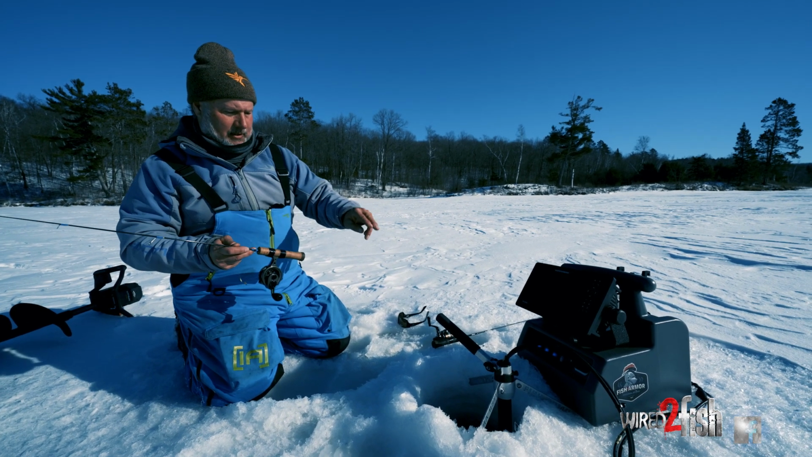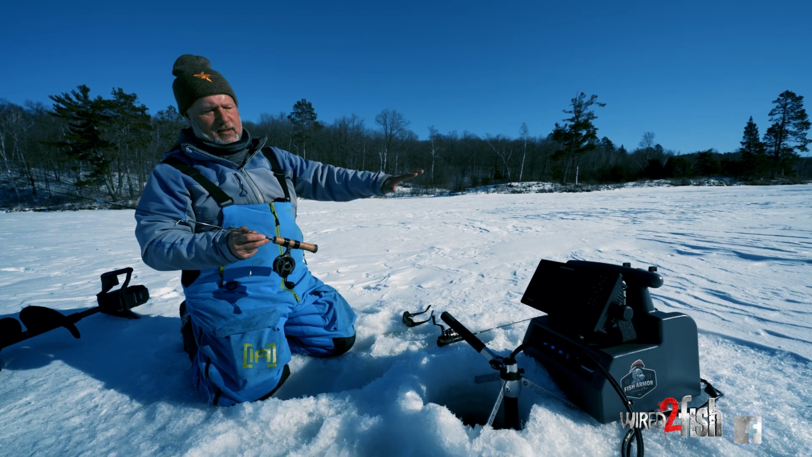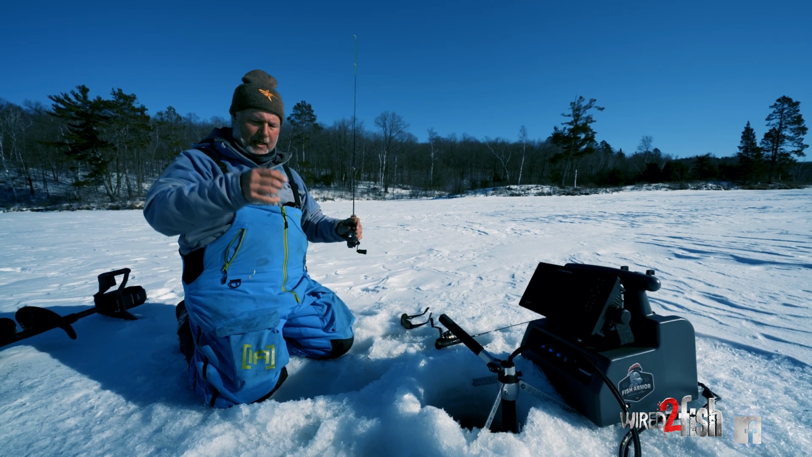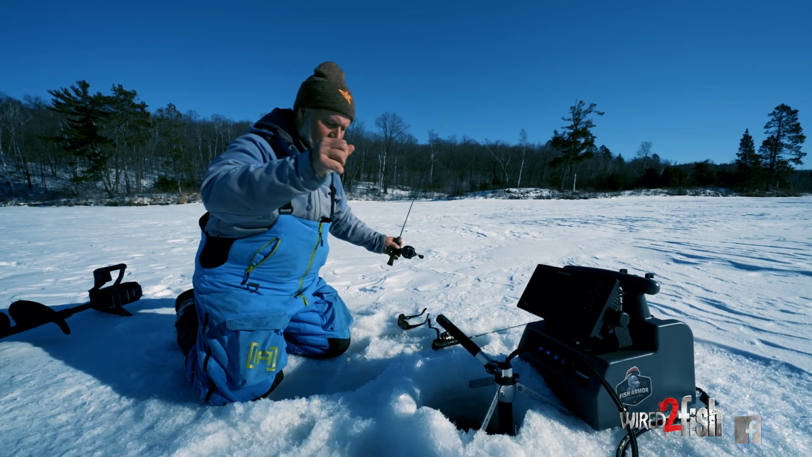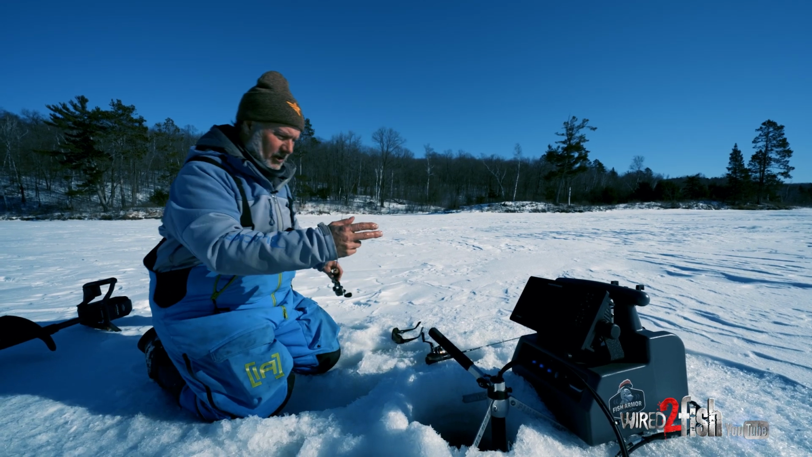And now, if I decided I wanted to, I could cut 10 holes around here as this group moves around, and then I could just move hole to hole to hole, trying to stay on top of them as they move around. But it's just kind of neat to see the scope of how many fish there really are down there.